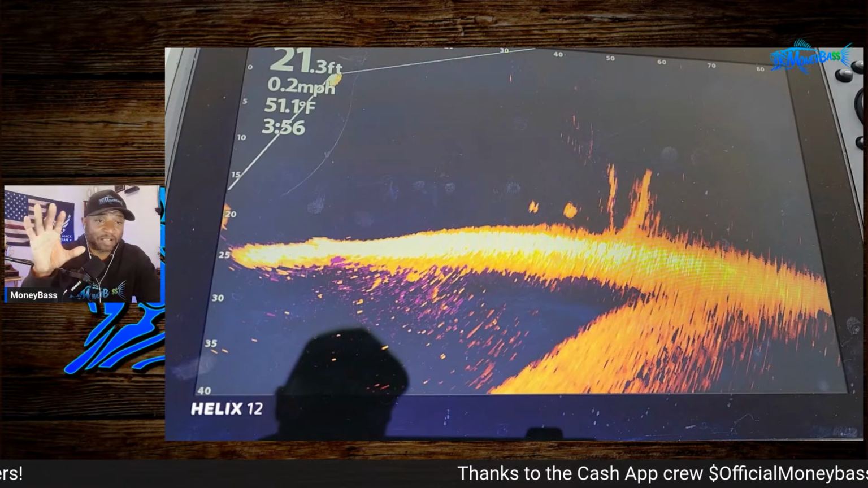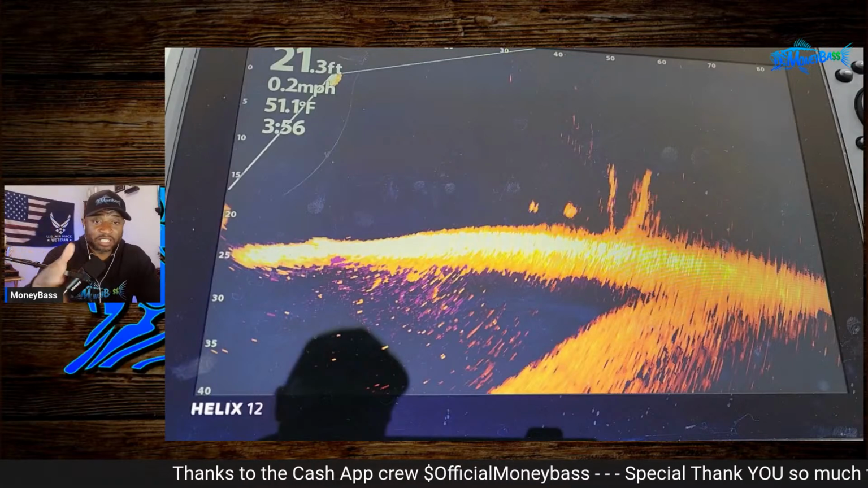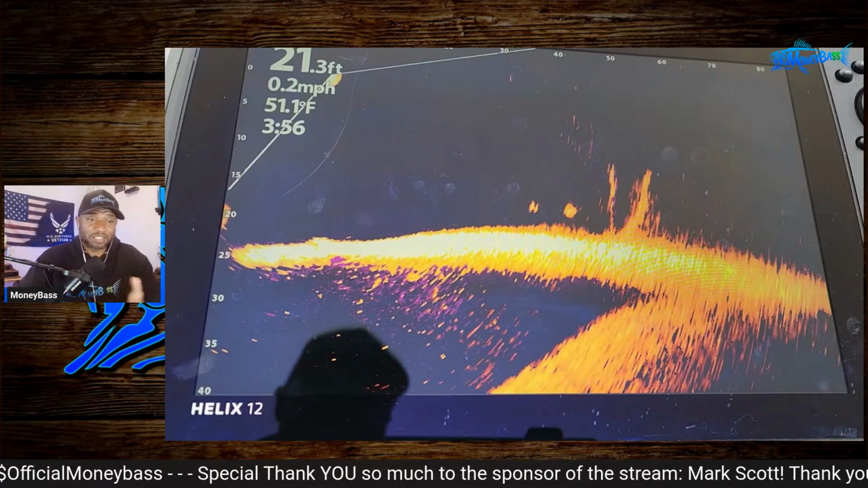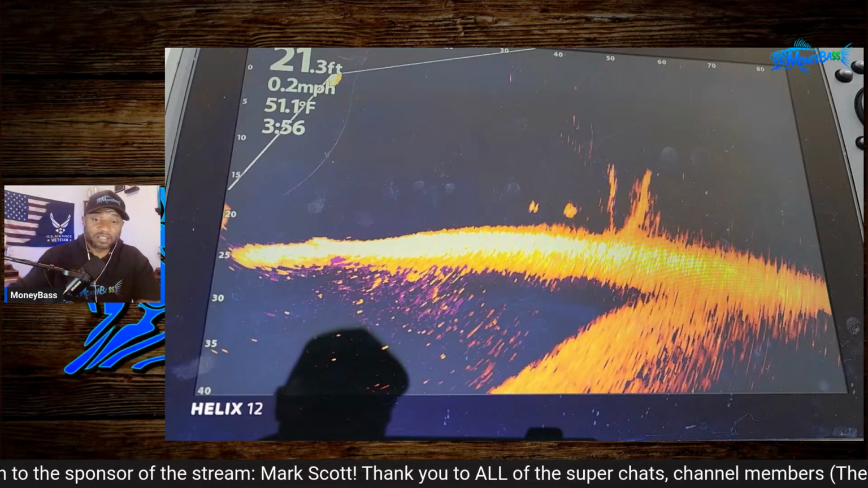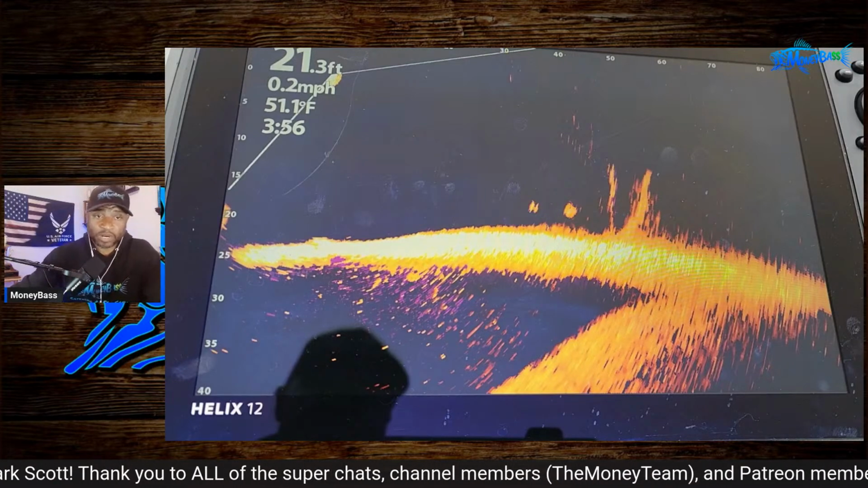So that's kind of how you can use that to zoom in. If you're having problems seeing those fish moving along the bottom or something like that, that will help you be able to identify things better, get your cast more accurate, determine the size of the fish. All of that kind of stuff can be done by just adjusting that down and that forward range on there.